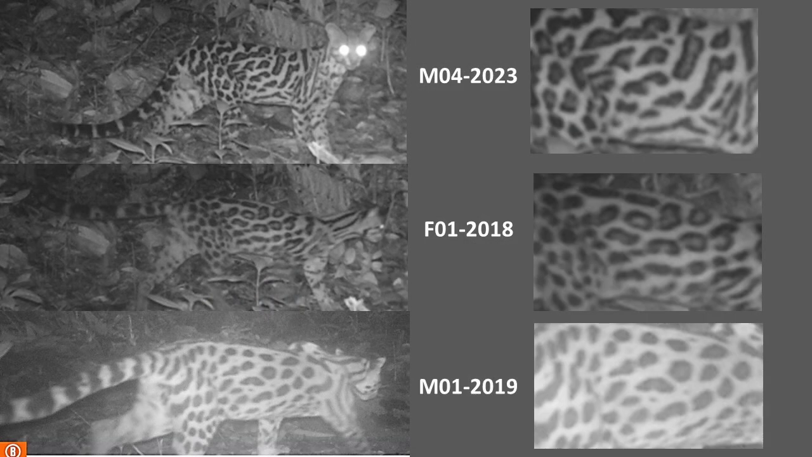So are the patterns actually that different on each individual Margay? The answer to that is definitely they are. This is 3 individuals on the reserve that we've identified, and you can see yourself that their patterns are very different if you study them. The question is, could you identify one of these cats from a moving image? Let's try, shall we? There are 3 cats here on the screen. See if you can look at the pattern here, and then see if you can ID them from the following clip.